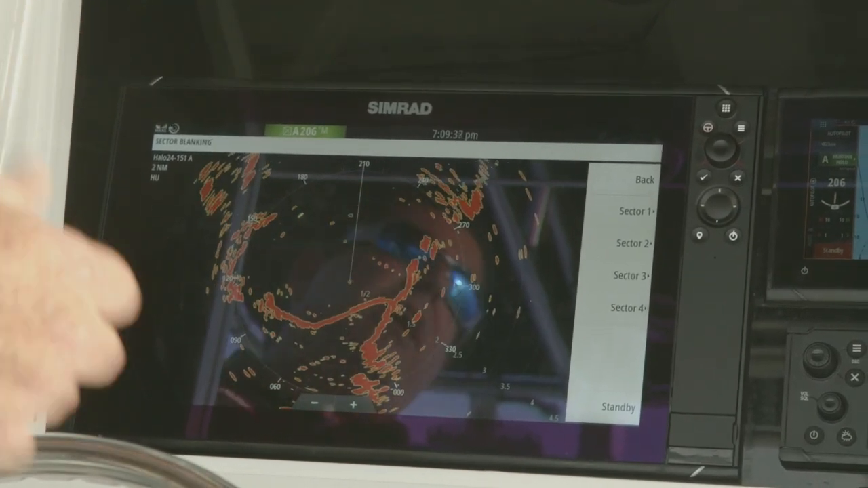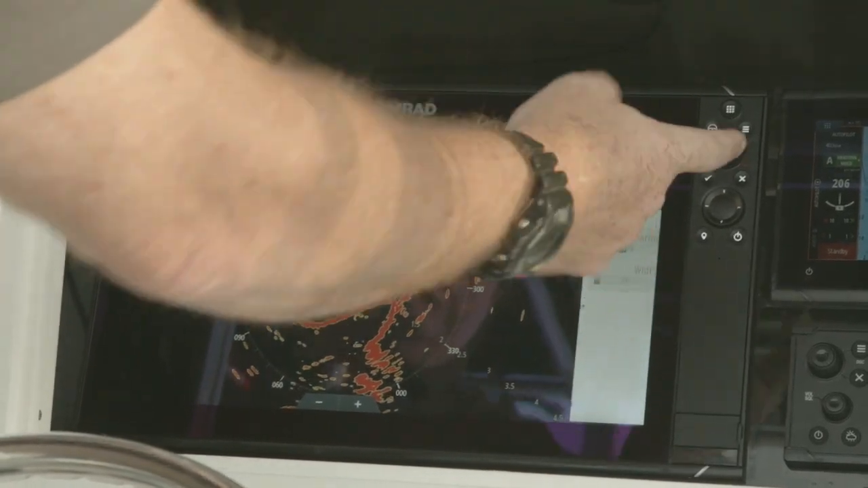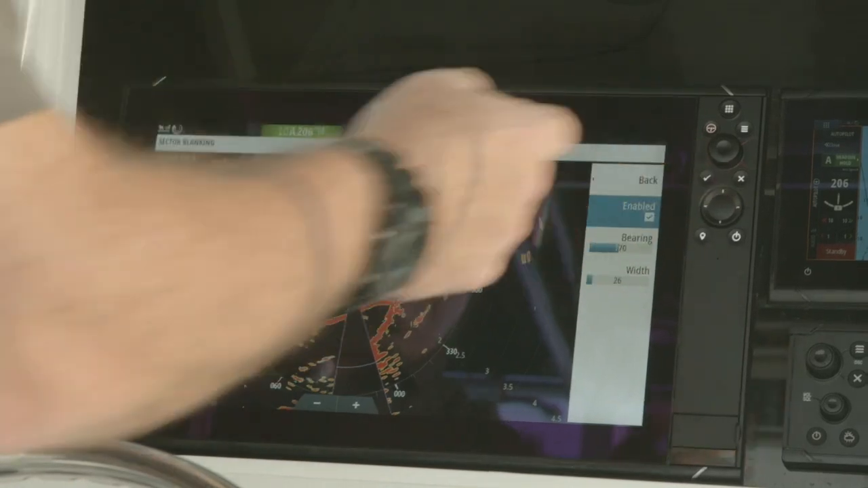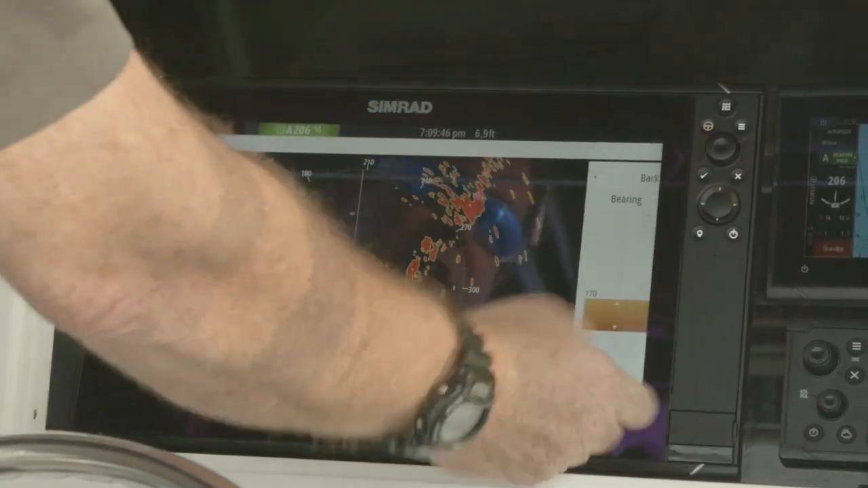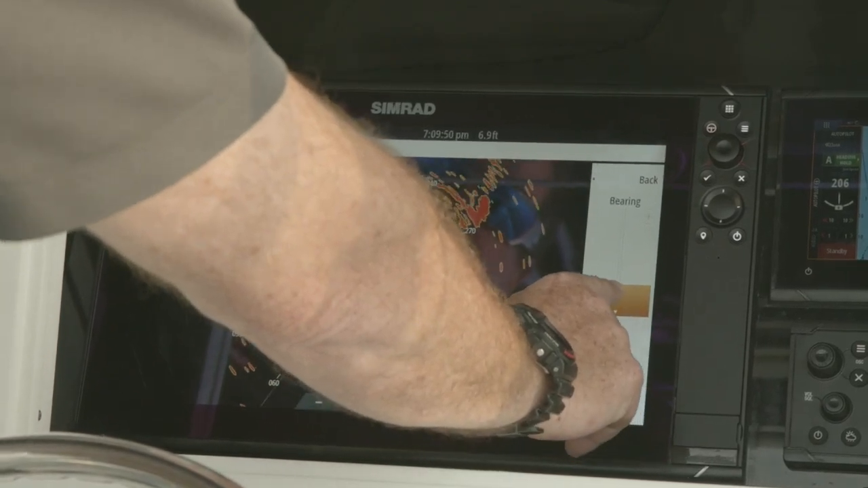So we can go in and set up to 4 sectors where we turn off our transmit. So we simply start with the first sector, we enable it, and then you notice we can go in and now make adjustments. So where is it in reference to the boat?